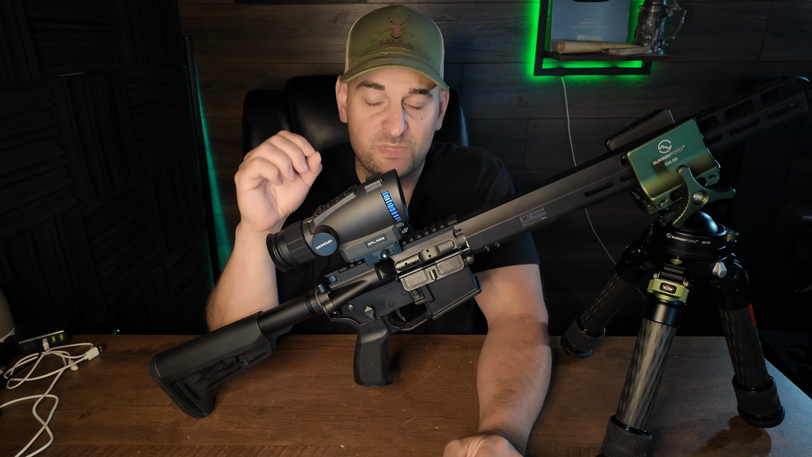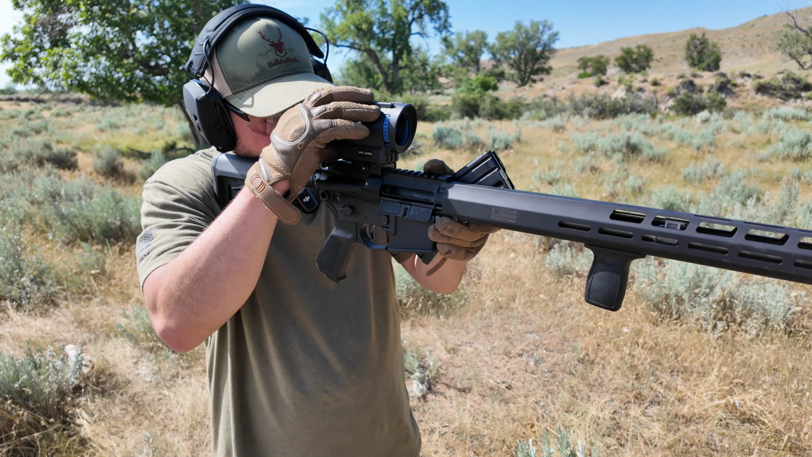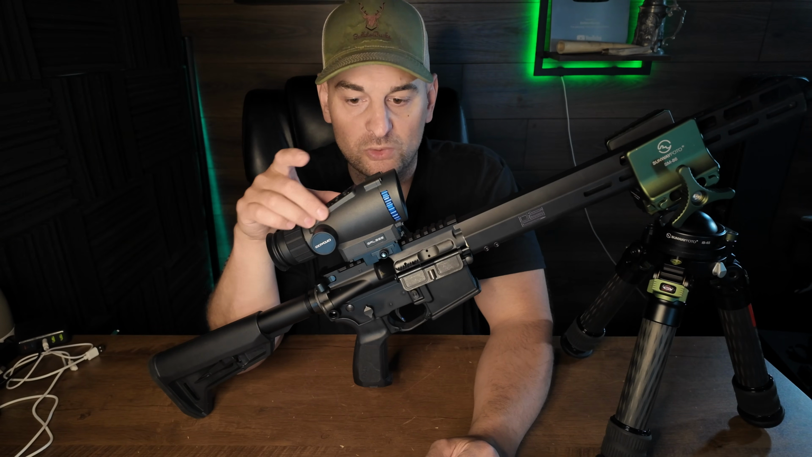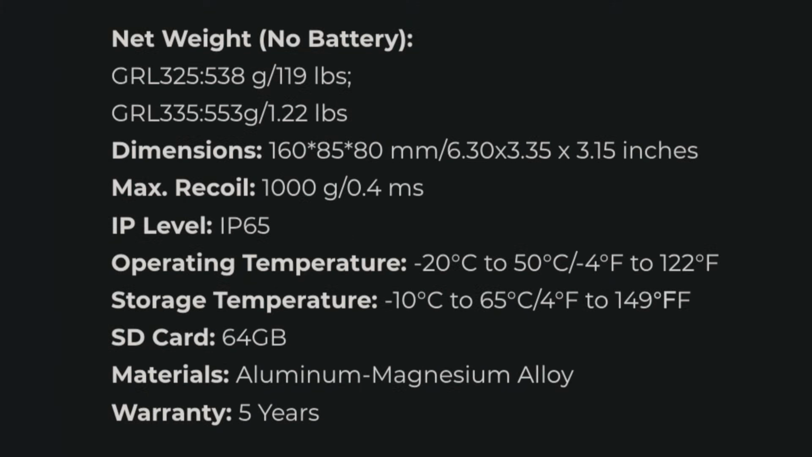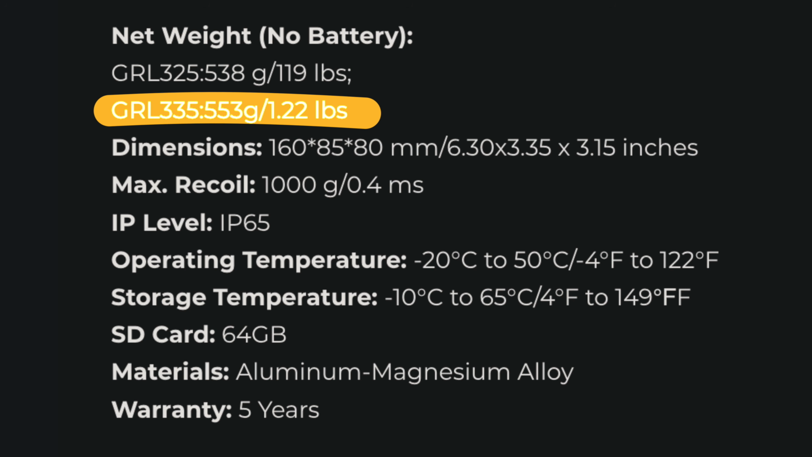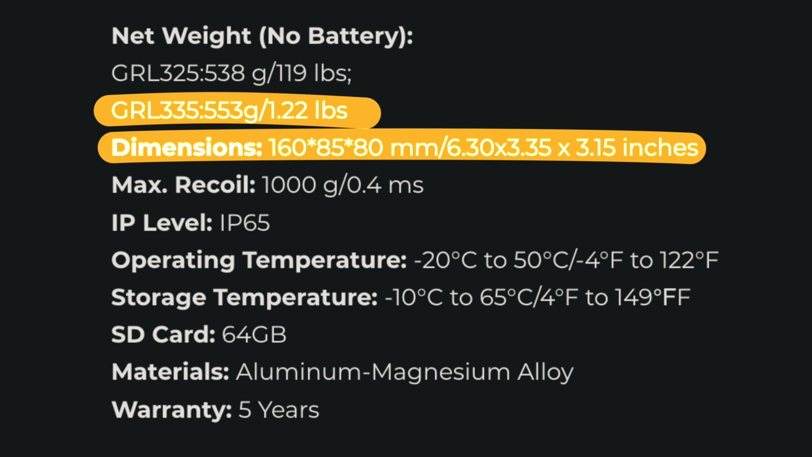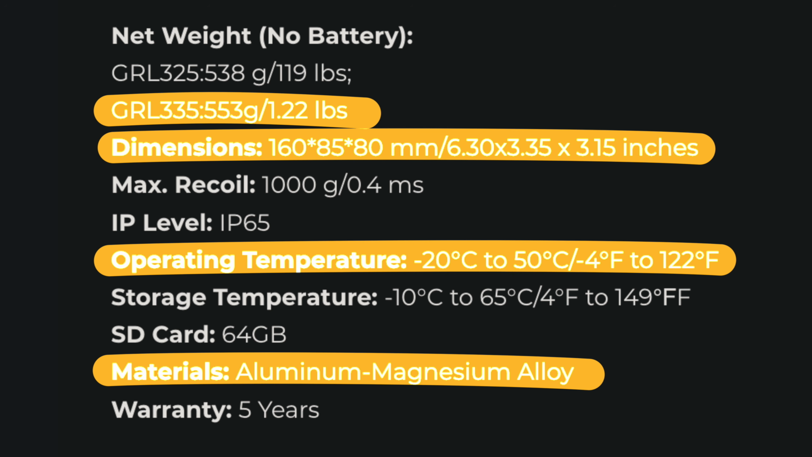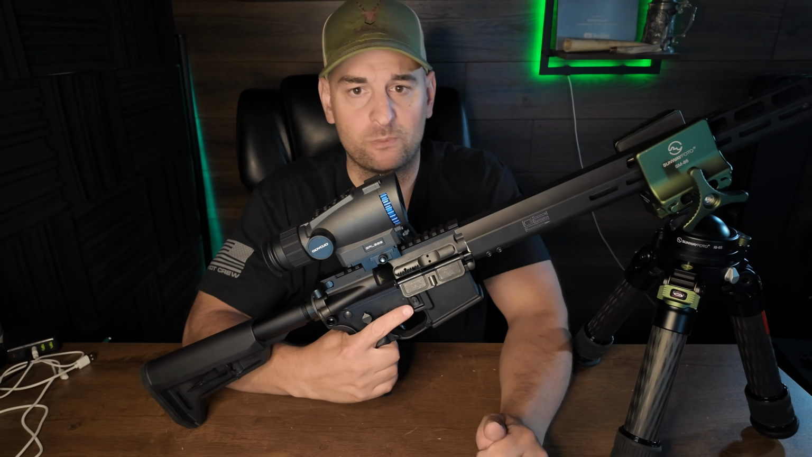I found the eye relief to be really adequate at 50 millimeters. The detection type on this is a vanadium oxide uncooled infrared focal plane array. The GRL335 comes in at a weight of 1.22 pounds, so actually quite light for being a thermal optic with the integral mount. The dimensions on it are 6.3 inches by 3.35 inches by 3.15 inches. It can operate in -4 Fahrenheit up to 122 Fahrenheit. And the material is an aluminum magnesium alloy. All right, let's go to the range and see how it performed.